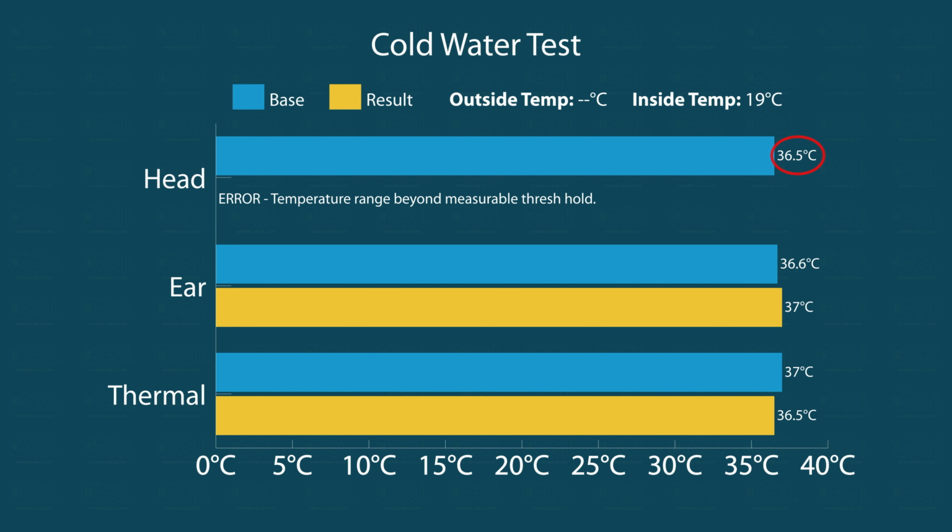Next one here was the cold water test. We actually had an indoor temp here of 19 degrees. When we did this test, I was expecting all the devices except the ear thermometer to produce an accurate reading. But here's what we found. Base forehead was 36.5. The actual forehead thermometer just produced an error. Couldn't even get a reading from that. Then the base ear was 36.6, and the actual ear thermometer reading was 37, and then a base thermal reading of 37, and an actual thermal camera reading of 36.5.